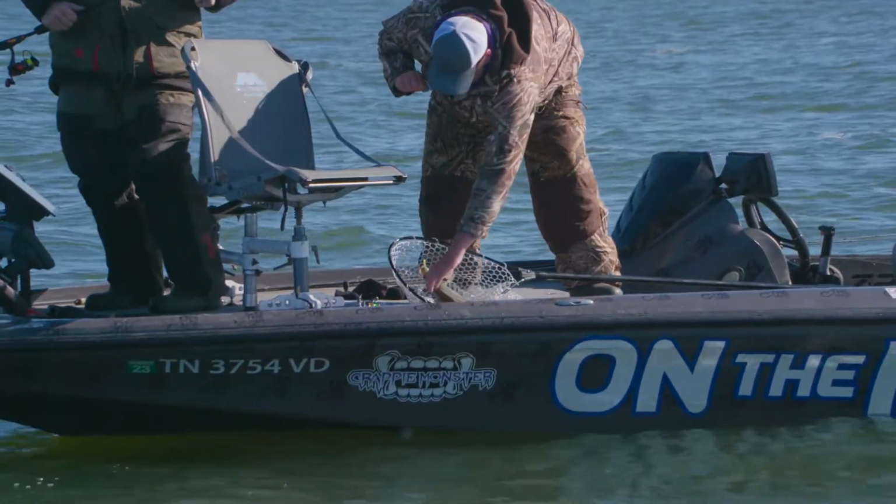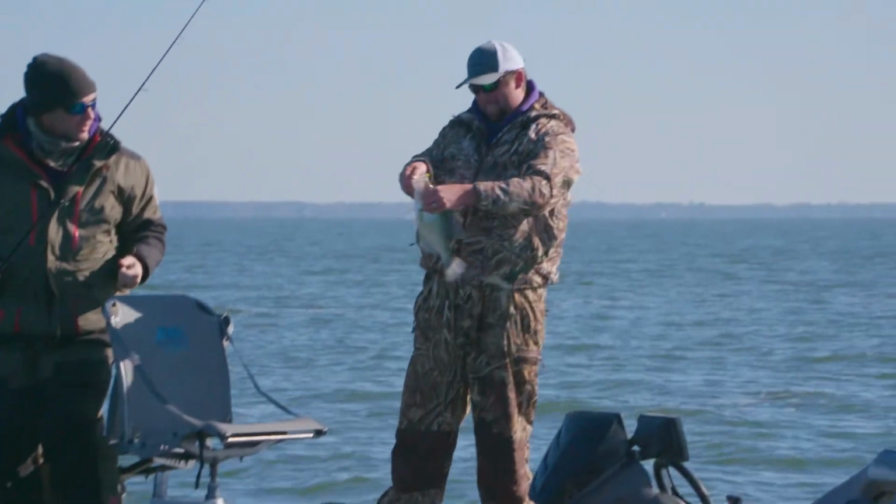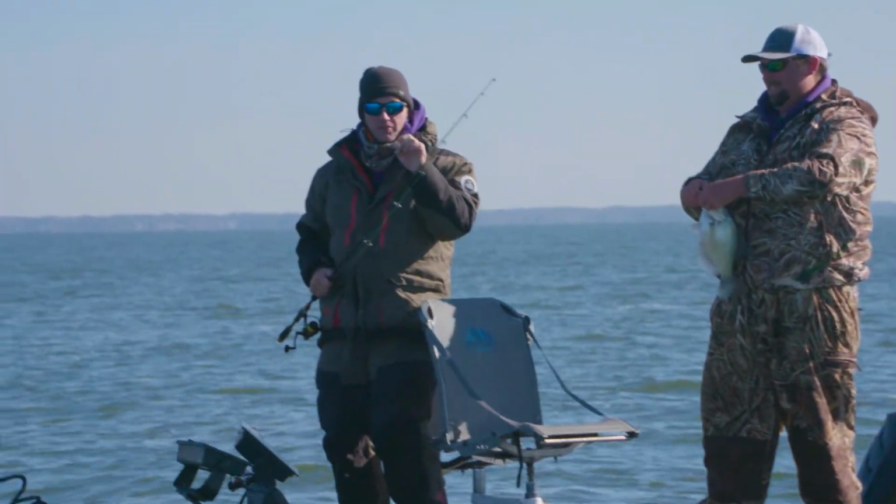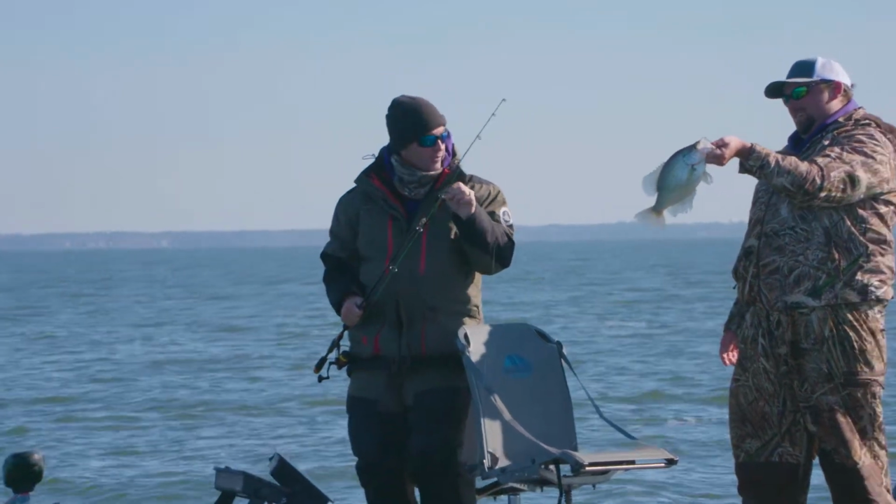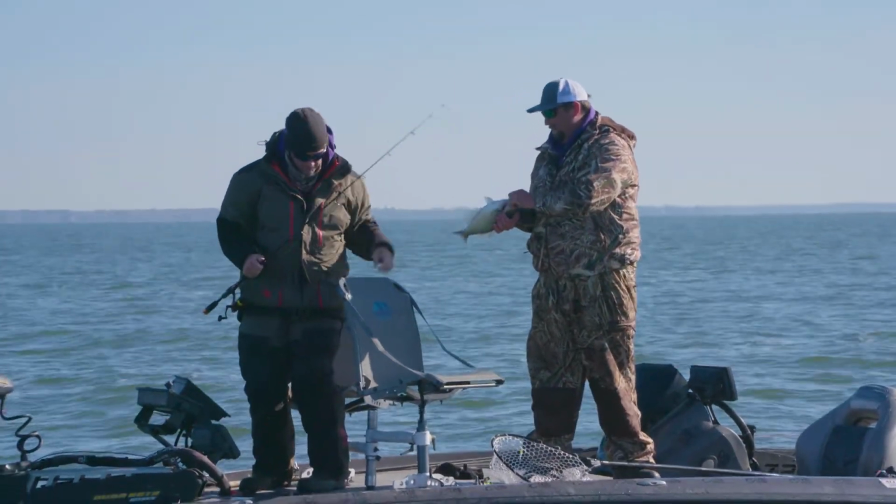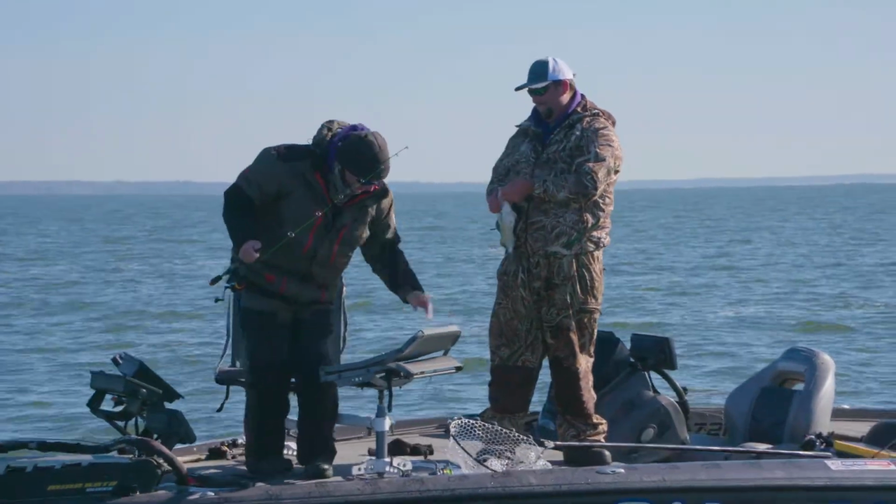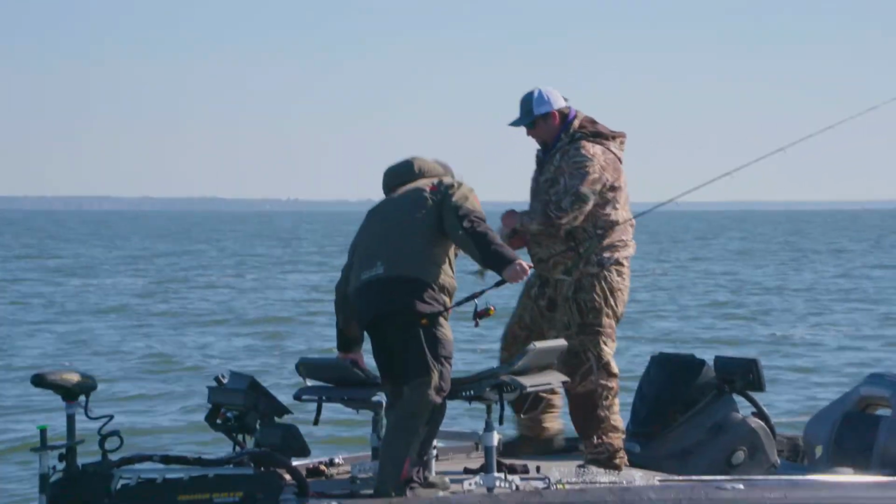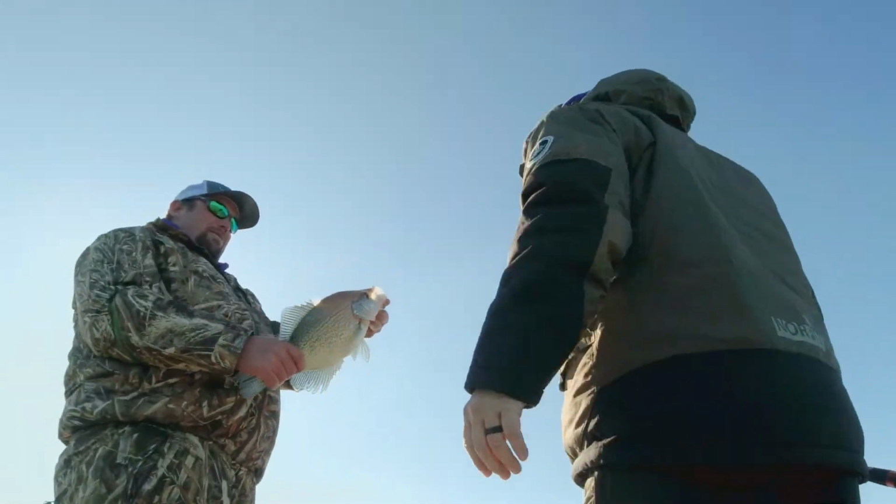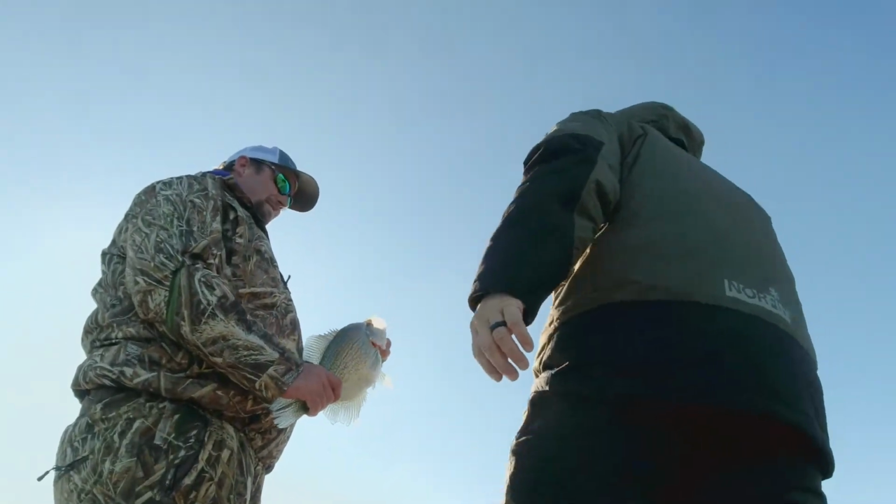I love these giant black crappie down here. That's a 2-pounder there, buddy. All right, guys, my personal best is only 209. We're gonna have to find out if that dude right there just busted. Look at the belly. Oh my God, let me get out of the way so you can show the GoPro. The belly on that fish. Oh my goodness. That right there may possibly beat my personal best.